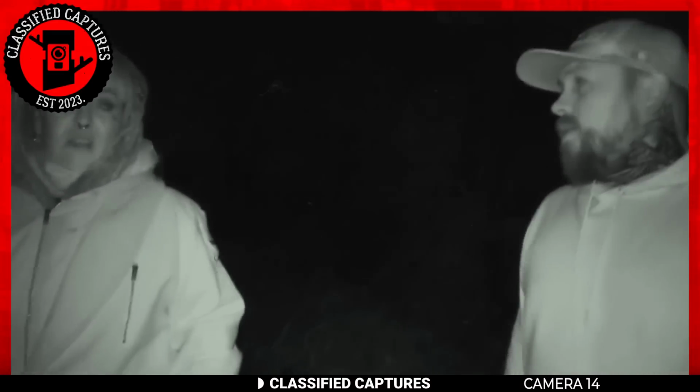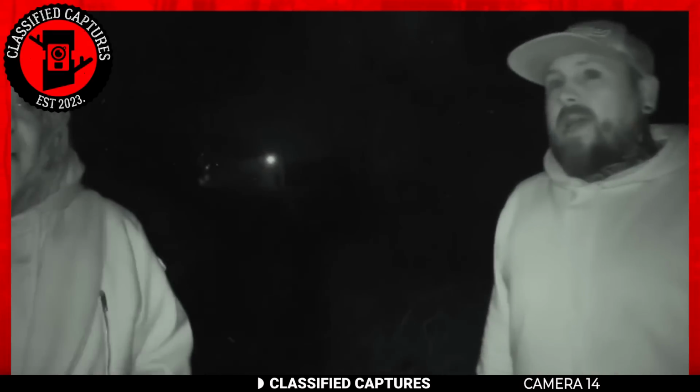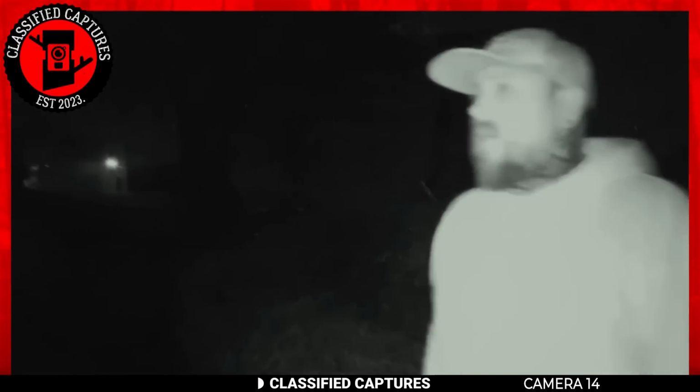Did you catch that? There was a creature moving in the background on the roof of the house behind them. Take a second look. Yup, there's definitely something or someone moving on the roof behind them.